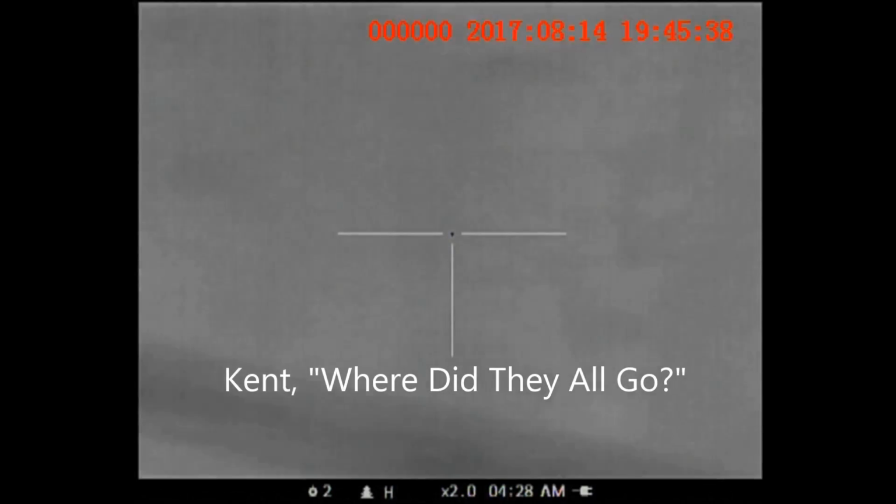As we ran out of viable targets, I delivered a couple of quality assurance shots. And Kent says to me, "Where'd they all go?" Looks like they're just here.